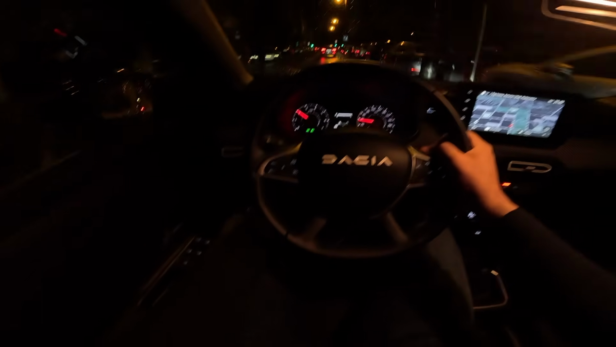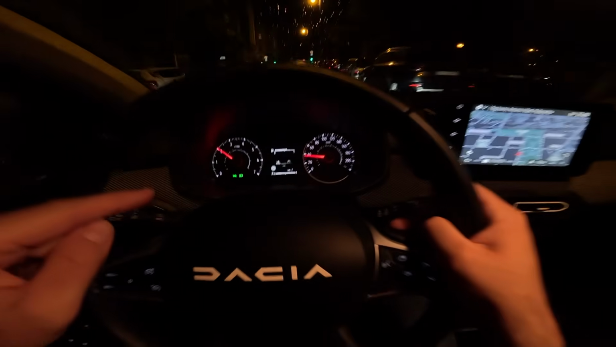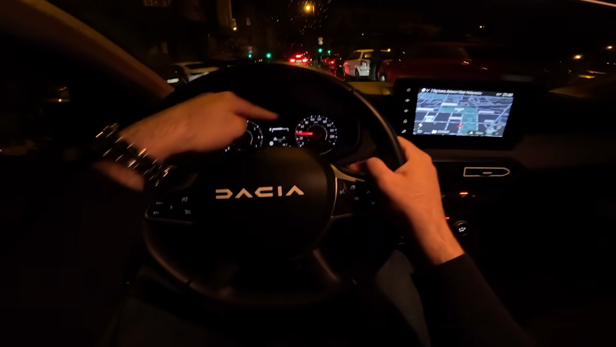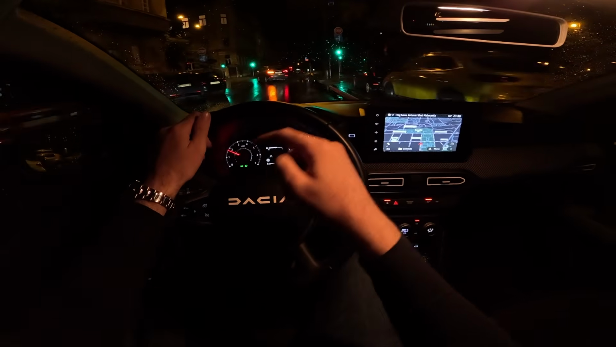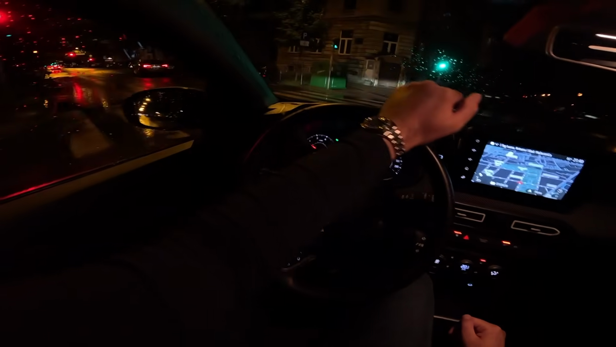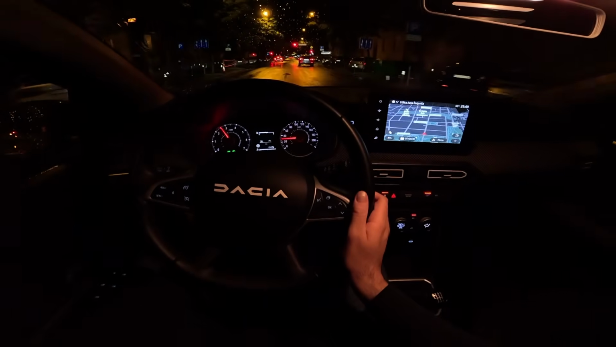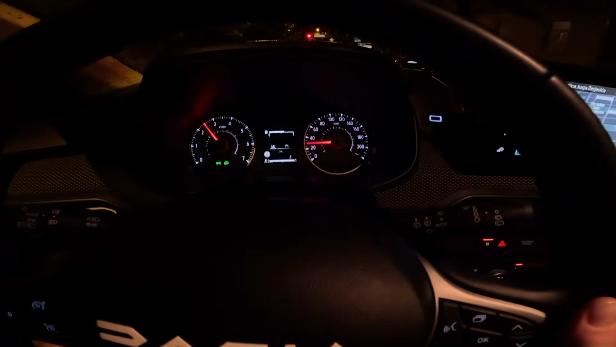And there's a switch here, it says LPG. Press it, and now you see lower tank. Now the main one is now the LPG, of course, when you press it. So now I will press it again and show you this.